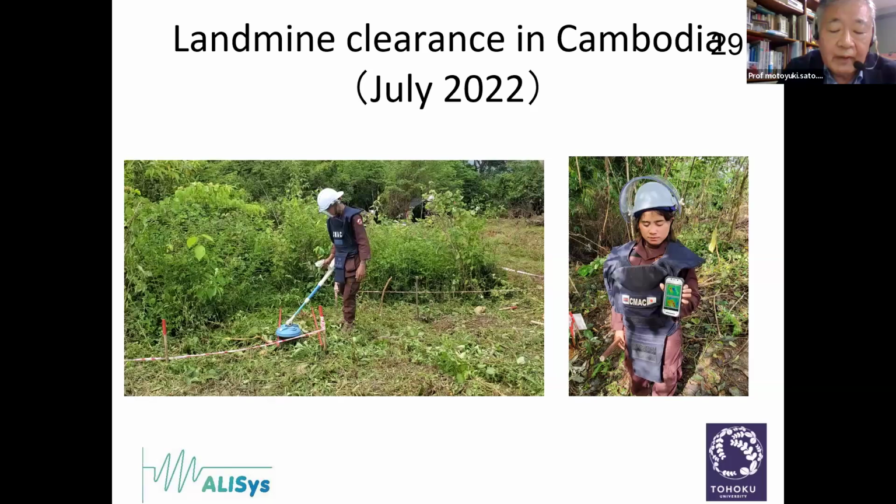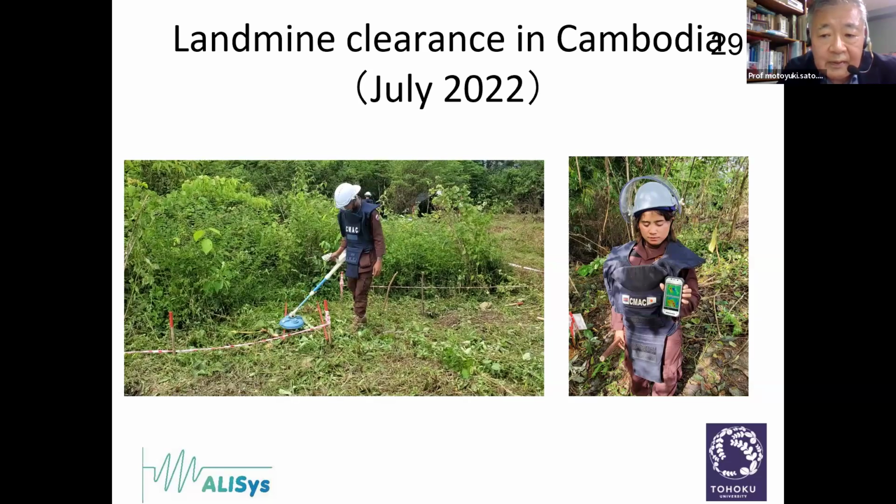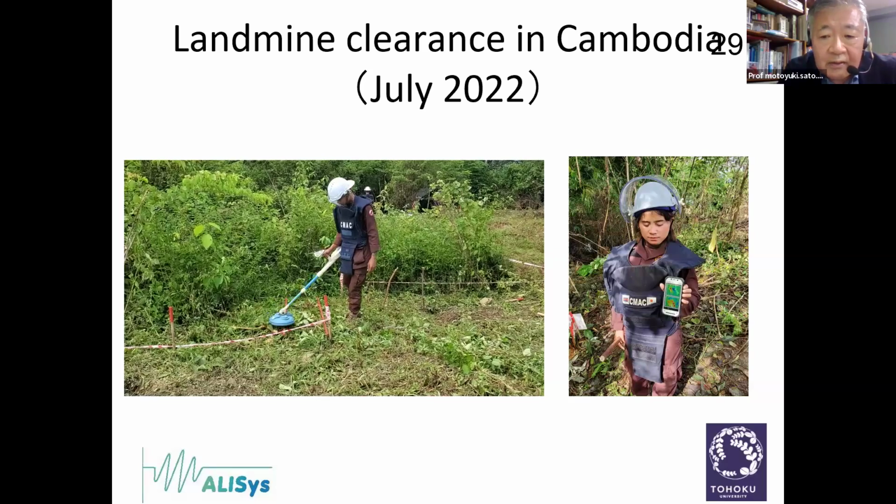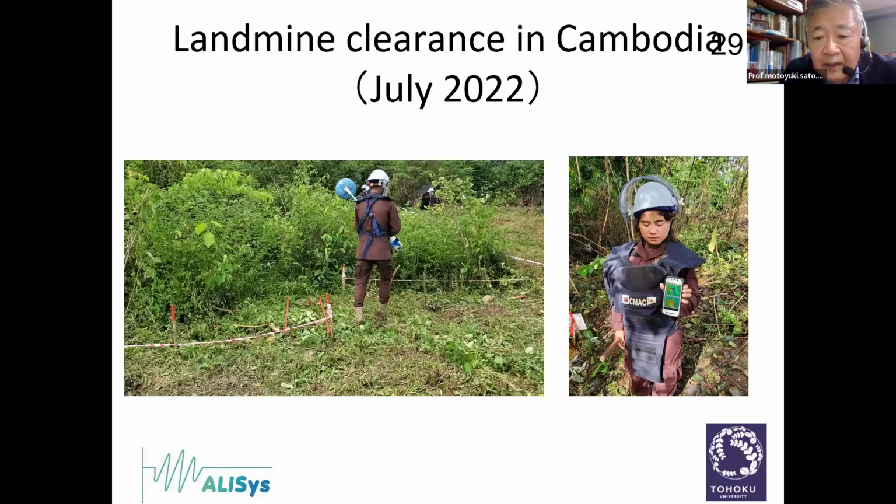So after we developed this sensor, we deployed our GPR sensor in several mine-affected countries. This video shows how our sensor is working in Cambodia. The left figure shows how the data was acquired, and the right figure shows the female operator, who shows us that she detected one landmine in the morning when I visited there, and she's showing the sensor's image.